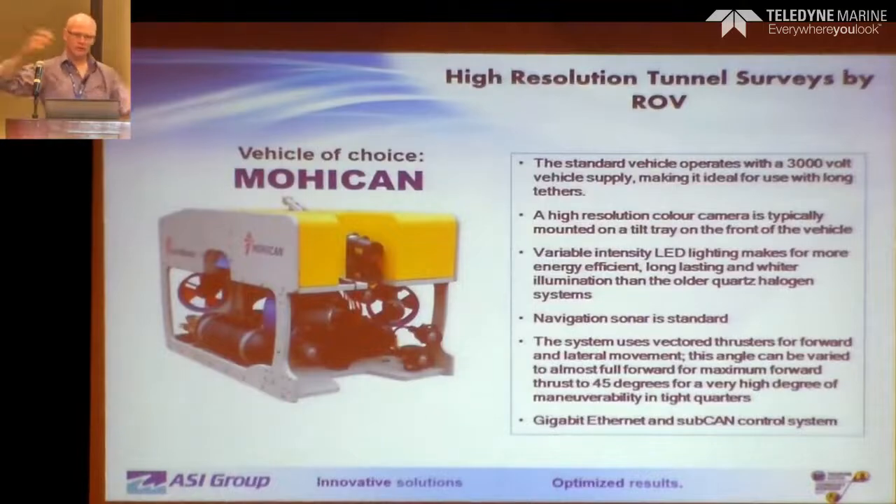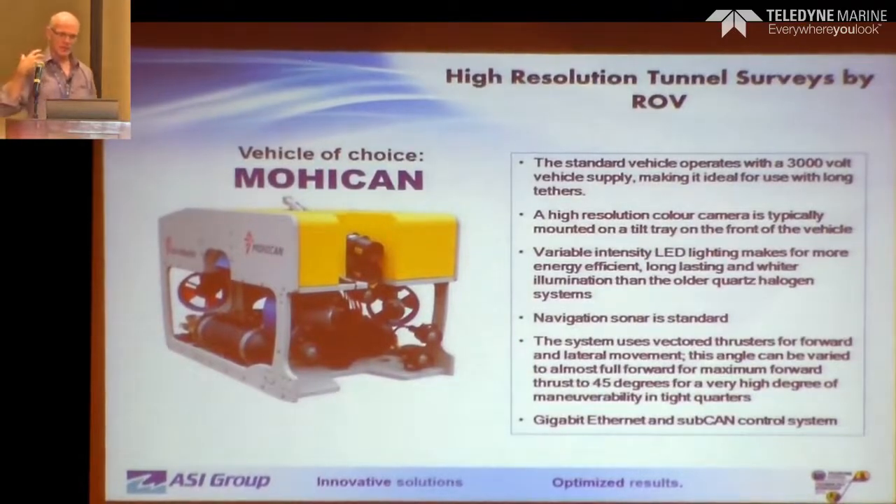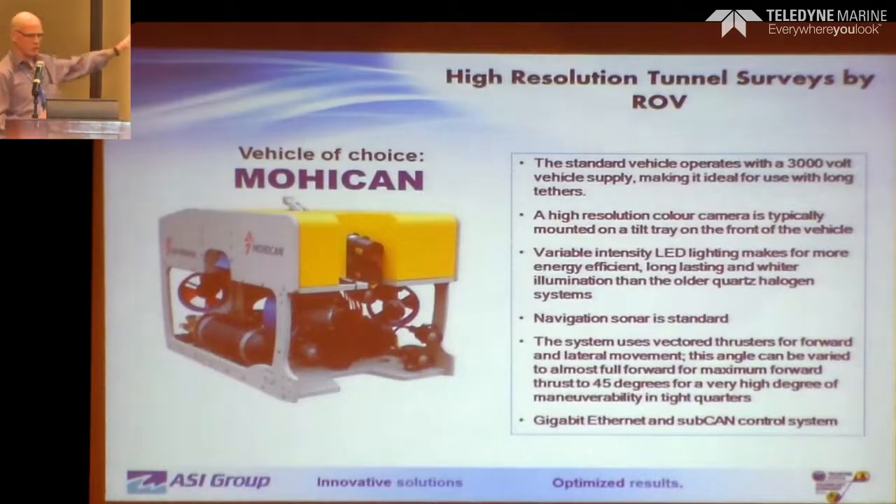Now we're going to take all these sonar systems, which have high bandwidth, high demand requirements, and put them onto a vehicle. Well, from my experience, as soon as you start building something, the client's going to want more sensors, more power. So we just took the best machine that we could find that would meet our general inspection requirements and selected that. And that ended up being a Mohican.